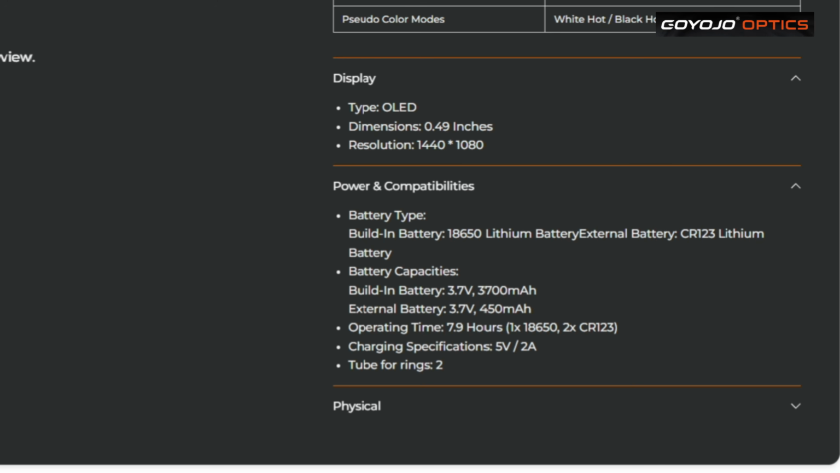Operating time 7.9 hours, and that's with both your batteries. So you're looking at that 2 times, so 7.9. It looks like you might have to change the CR123 battery within 3 to 4 hours. So you definitely need to get a spare battery for that if you want a full night shooting.